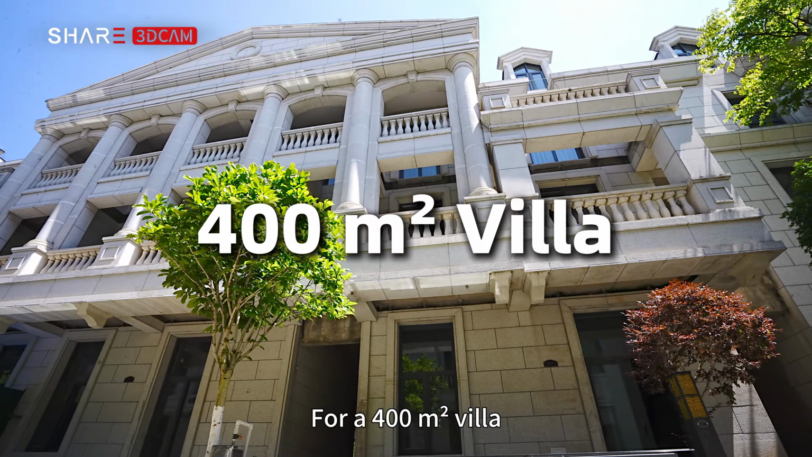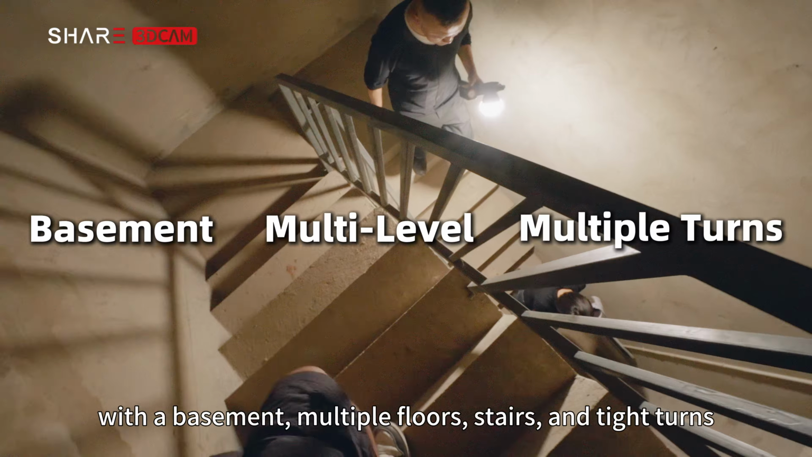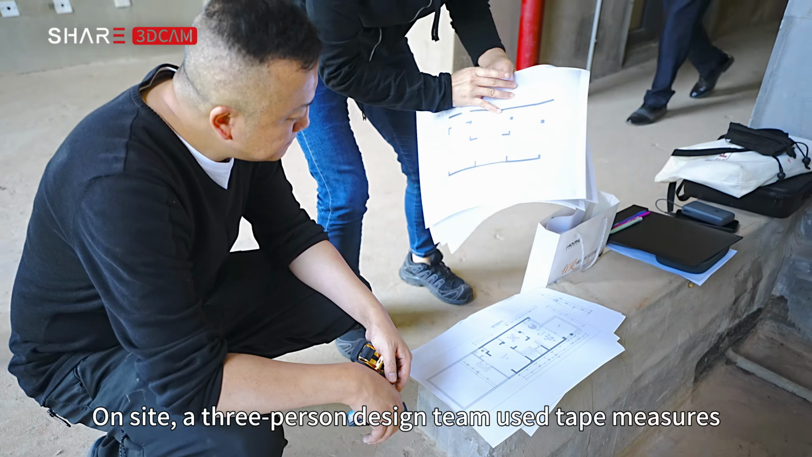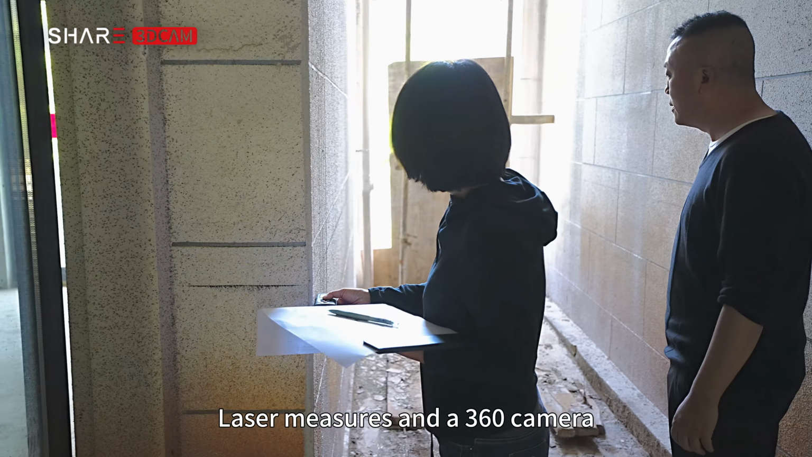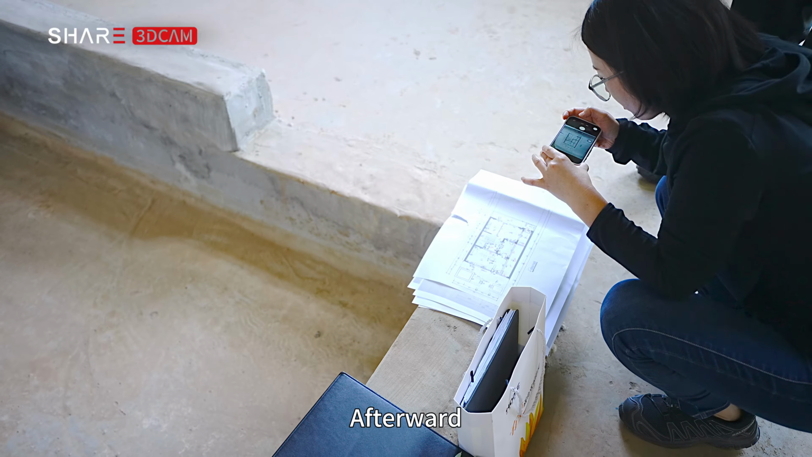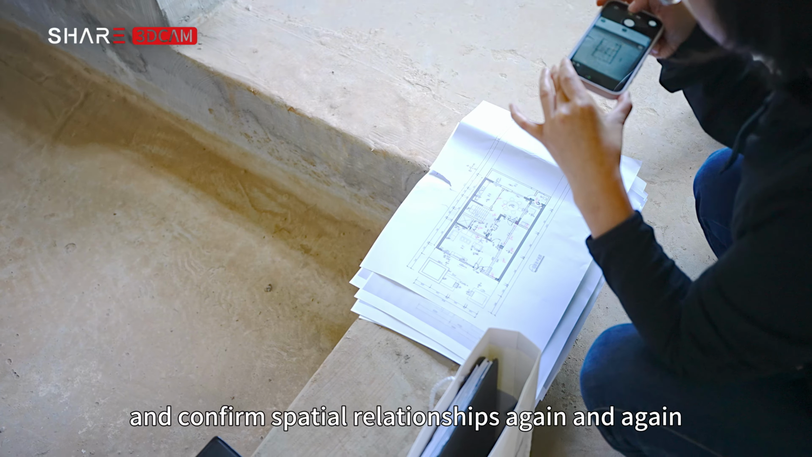For a 400 square meters villa with a basement, multiple floors, stairs, and tight turns, how long does one site measurement take? On site, a 3-person design team used tape measures, laser measures, and a 360 camera. The measurement took about 3 hours. Afterward, they still had to recheck dimensions and confirm spatial relationships again and again.